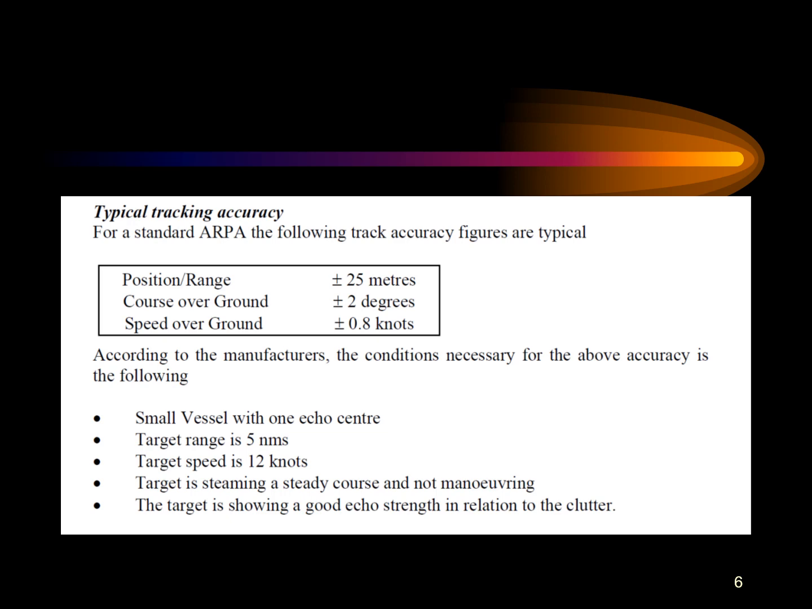So according to the manufacturers, the conditions necessary for the above accuracy is of course that the vessel should be a small vessel with only one echo center, the target range should be 5 nautical miles, speed should be 12 knots, target is steaming at a steady course and not changing its course at all, it's not maneuvering, and the target is showing a good echo strength.